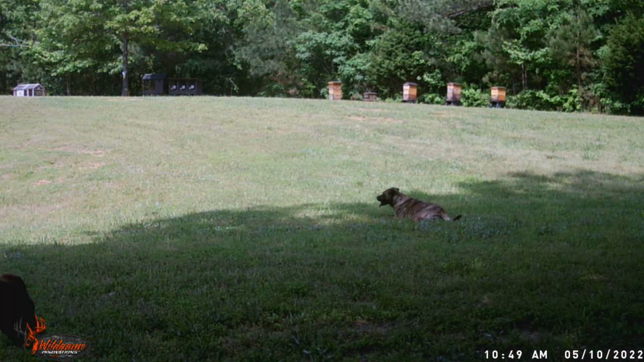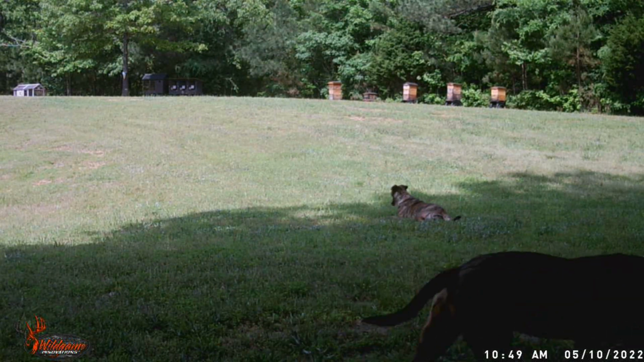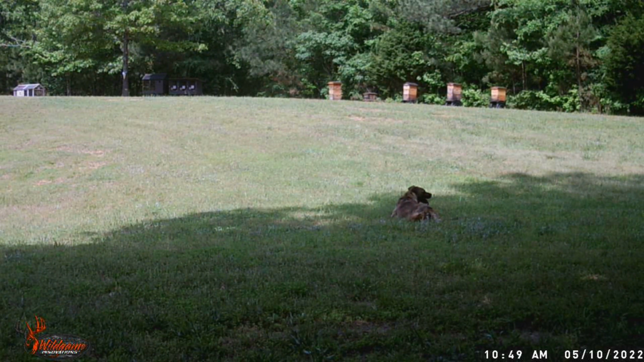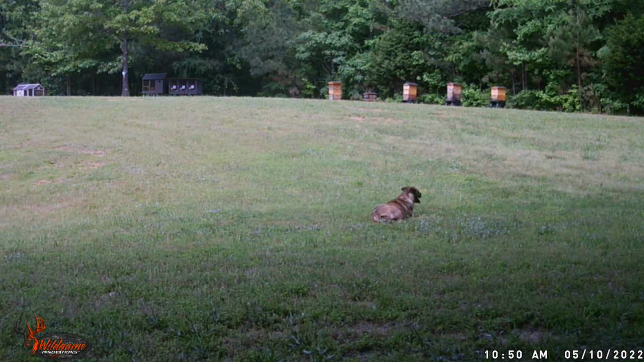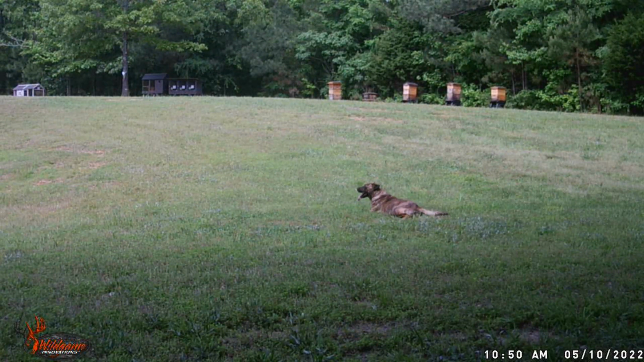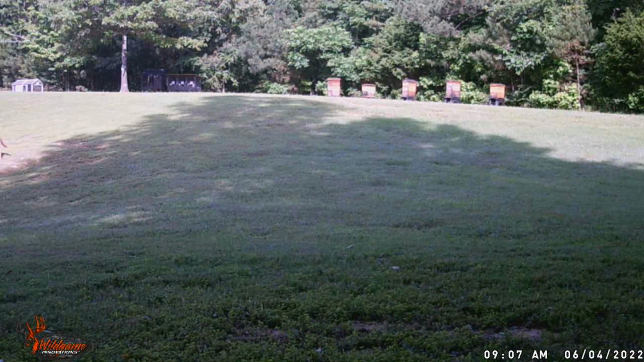Look at the dogs. I got chickens off to the left, rabbits in the middle, and bees to the right. They won't bother the bees. I guarantee them dogs will not bother the bees. They'll have every inch of their body stung. Each one of those colonies there has like 20 to 60,000 bees in it. Some of the bigger colonies have like 60,000 bees. So them dogs will not bother them bees, but they will definitely bother the chickens and the rabbits. And I've got them reinforced. The cage is reinforced now.